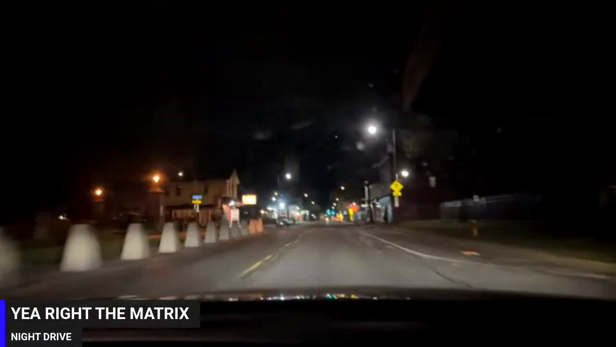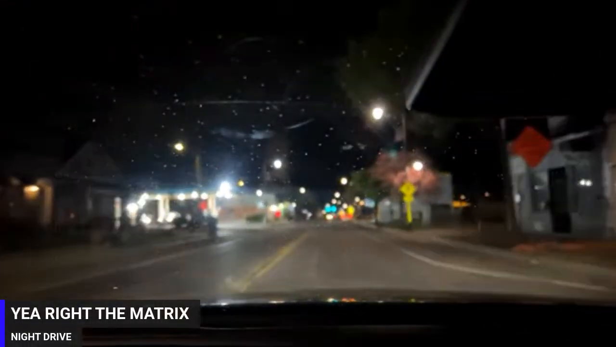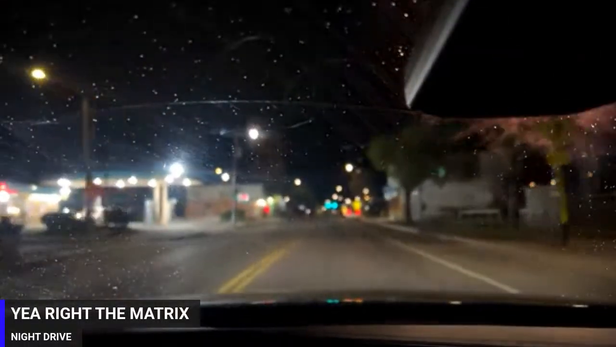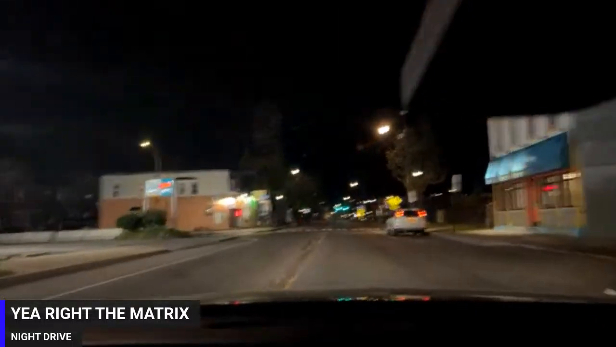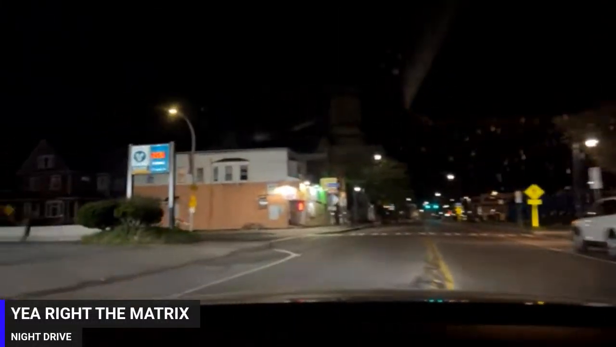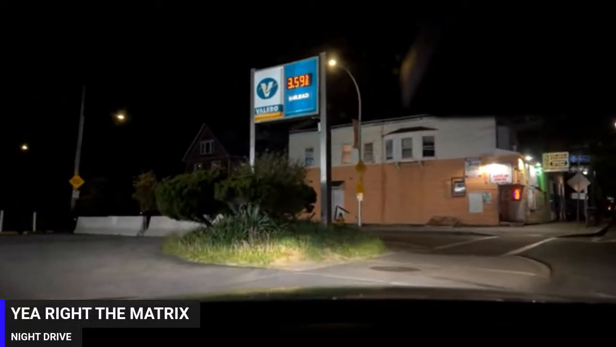All right, I'm not going to ride all the way back down Clinton. There ain't really shit going on. I'm going to go back over to the other side. But man, there's just no cops out. You know what? Ooh, I don't want to scrape.